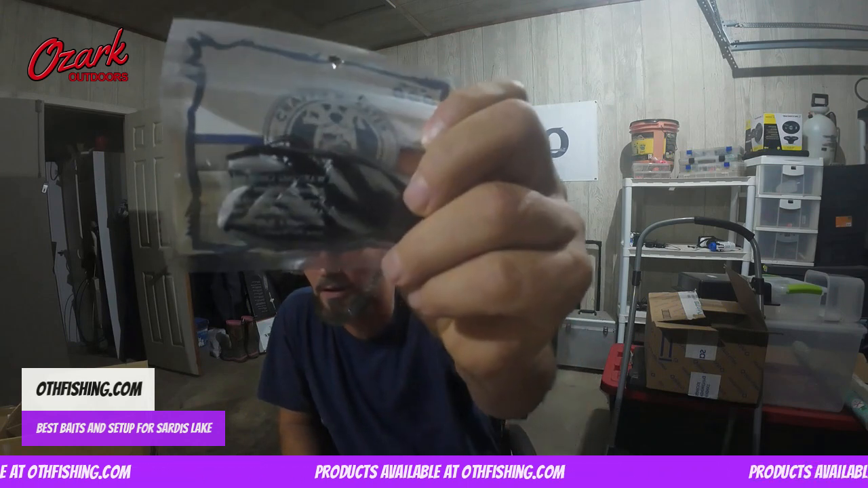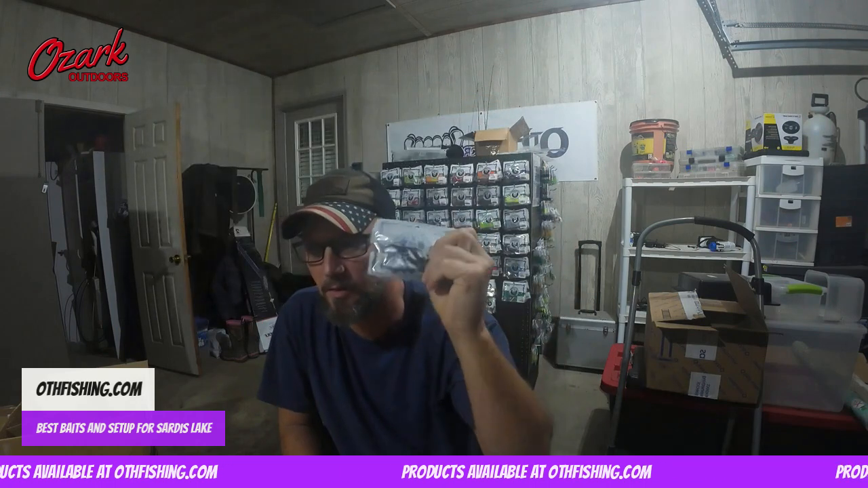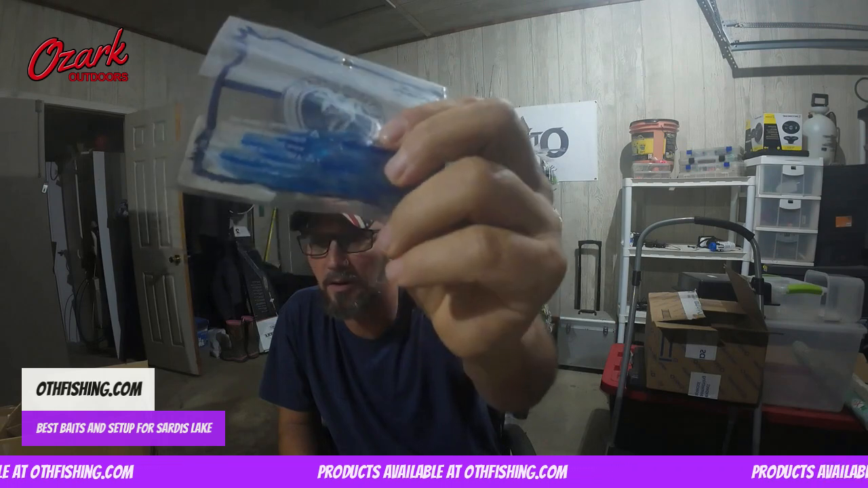When the water is a little bit clearer, after the rain moves out and the water clears up just a little bit, that dude right there, Ozark Smoke, black back, silver belly, that is also always in my front pocket. These are two of the four that I take with me no matter where I go. And I'm going to round it out with one of my top two favorite clear water baits ever, and that's that Moon Dust Glow right there.